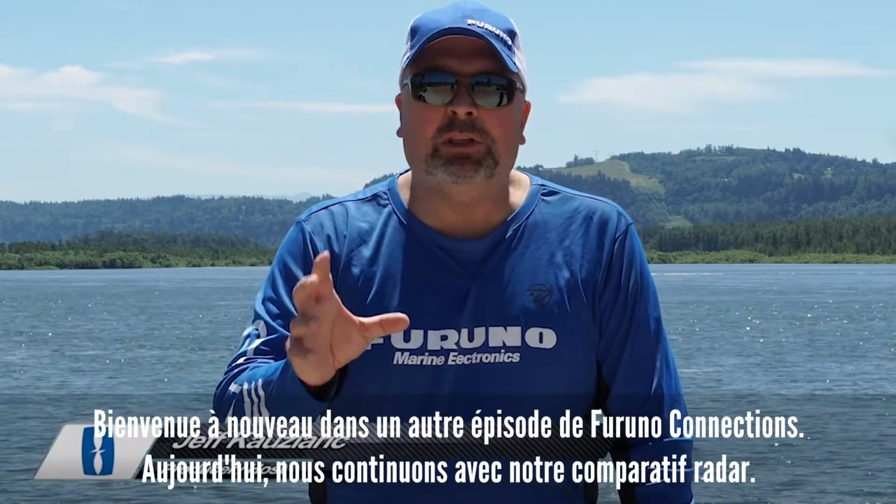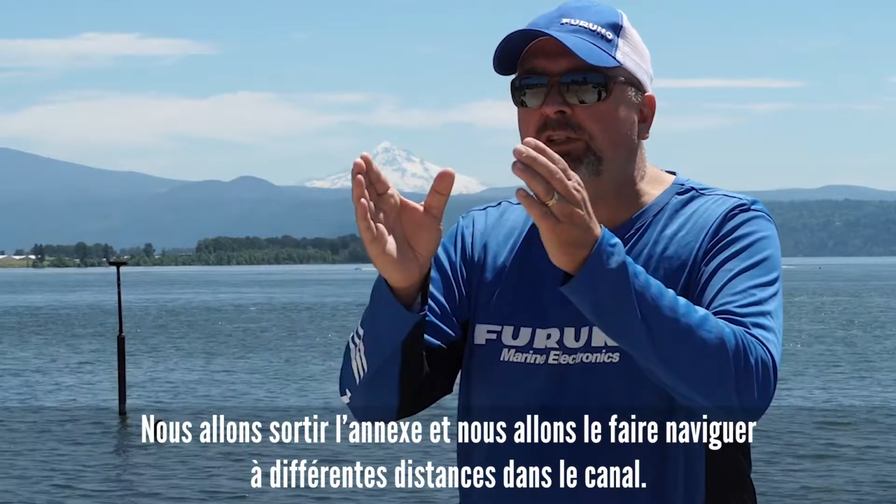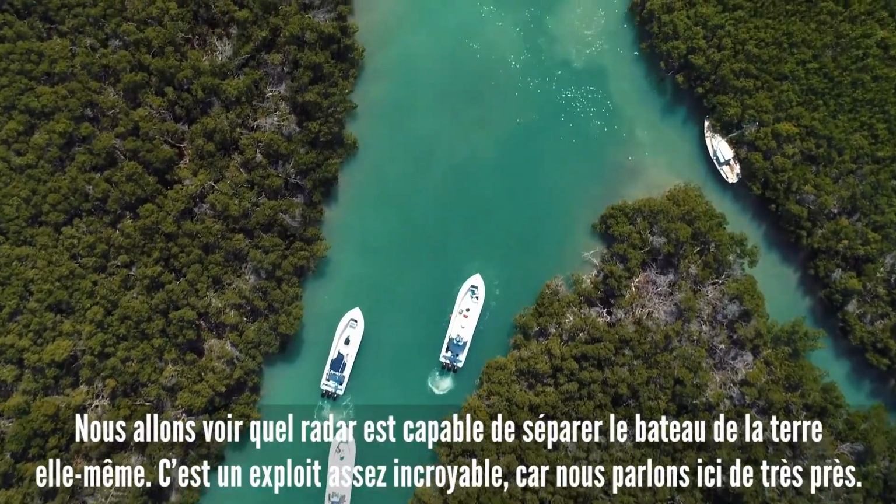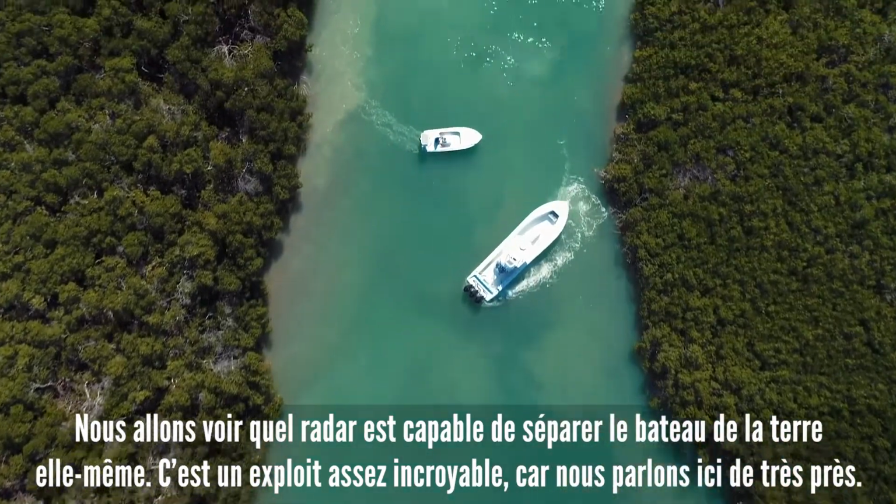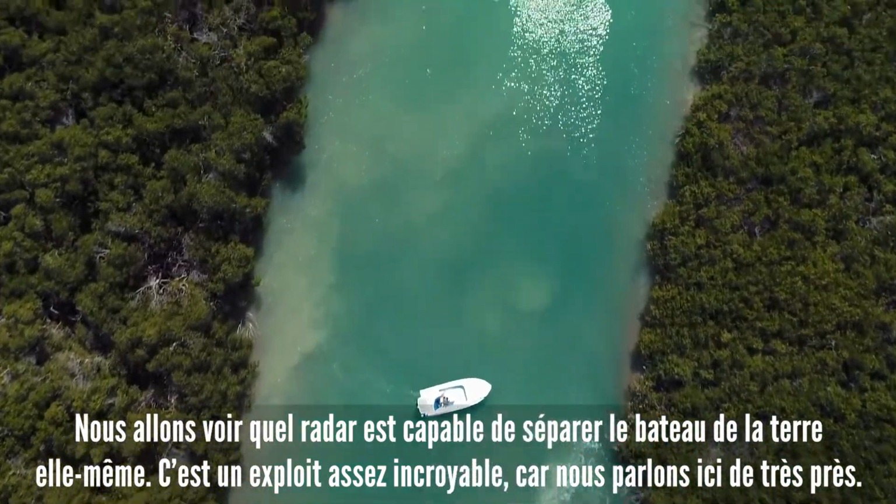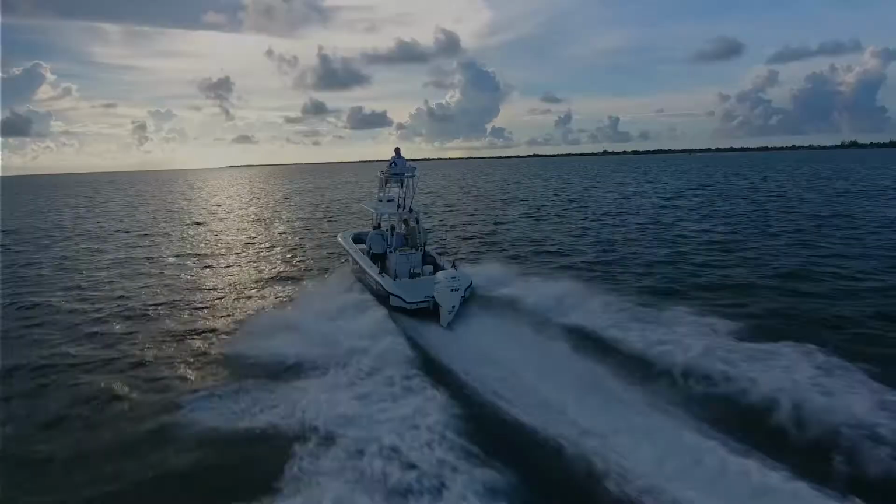Today we continue on with our radar shootout. We're going to take the skiff out and run it to different distances within the channel. We're going to see which radar is able to separate the boat from the land itself. It's a pretty amazing feat because we're talking really close quarters here. You're not going to want to miss this, so let's get started.